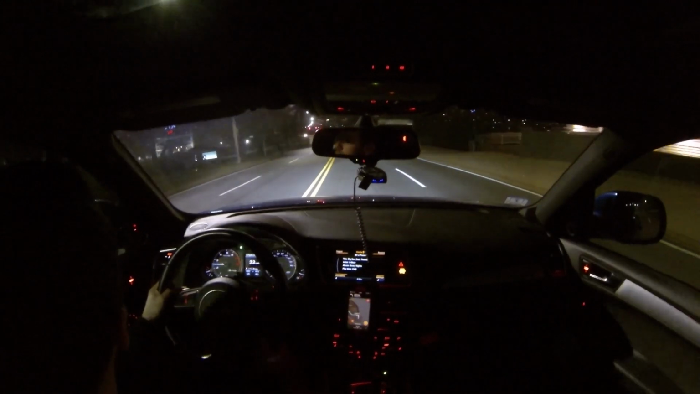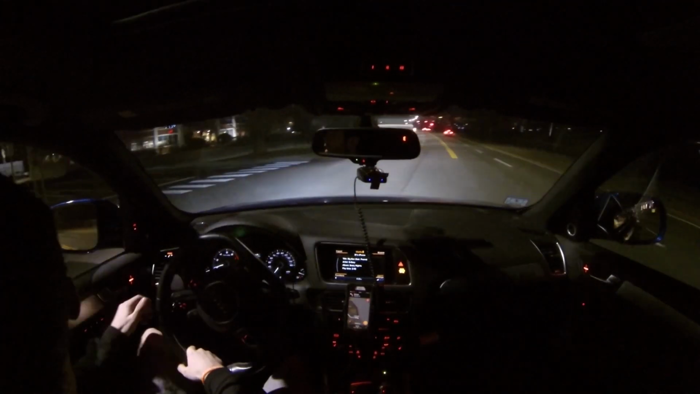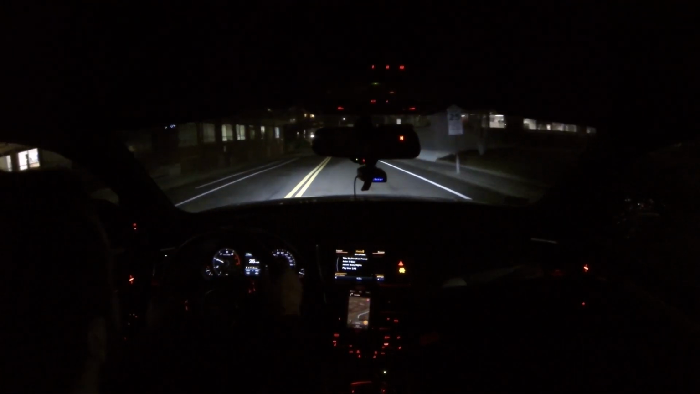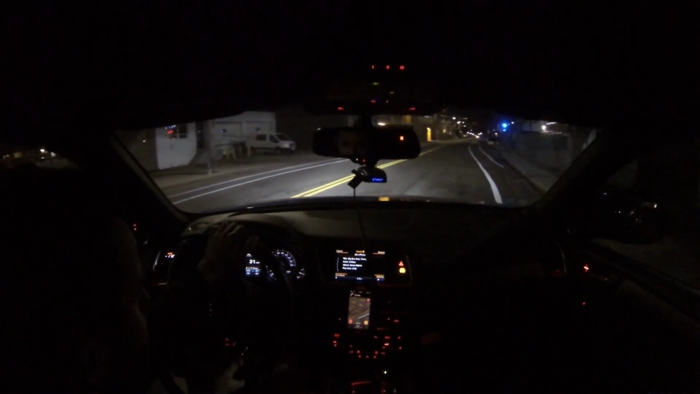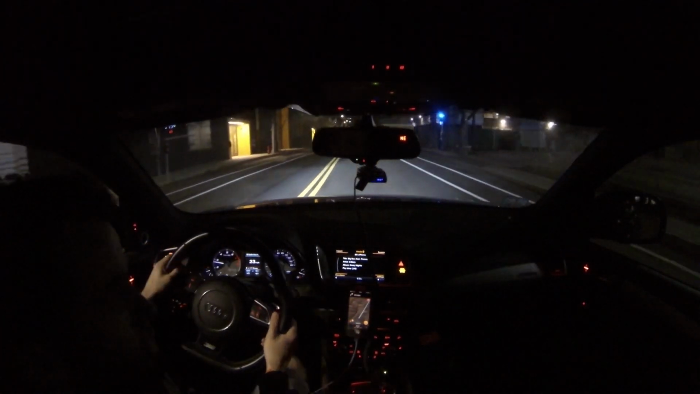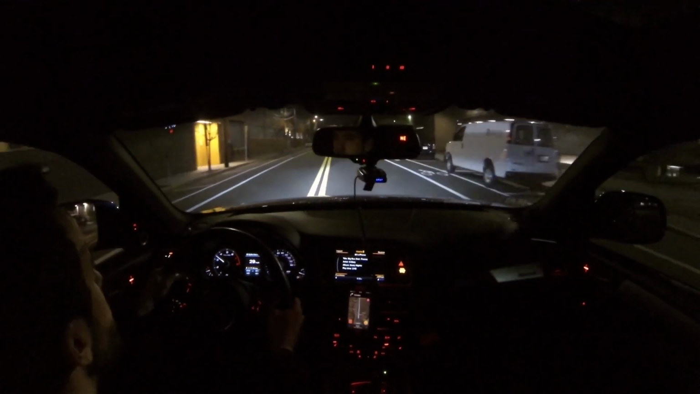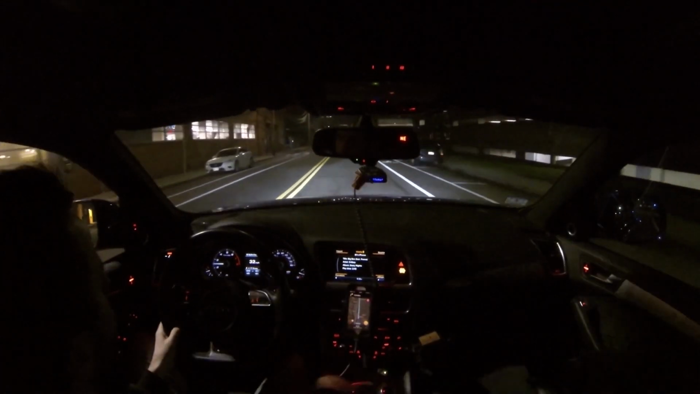Looks like we're going left here. This is Vassar. It would be fun to have the crackle tune right about now. Wow, this is dead. So this is where all the students are usually, I think. And there's just nobody out here. That's a cop, literally right here.